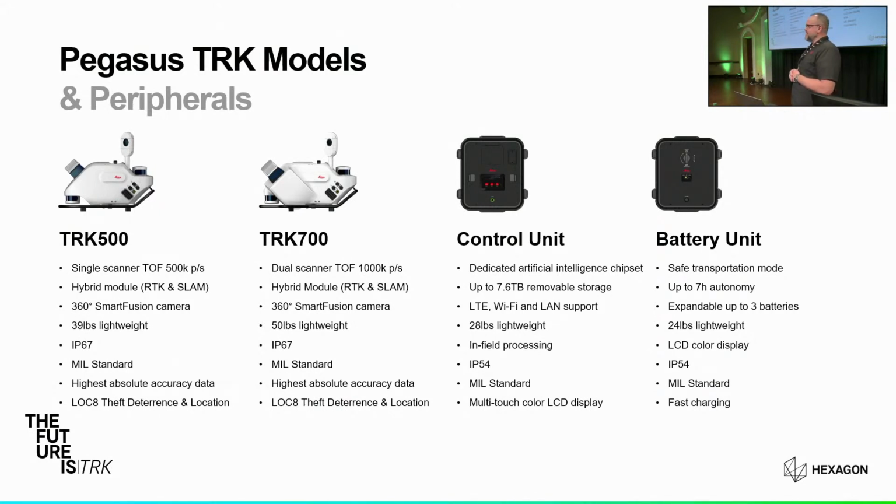It allows for in-field processing and a whole range of other intelligent features that you'll see here in just a moment. It also has a 5.5-inch LCD touchscreen on it, so you can either control it remotely from a tablet or you can interact with the controller unit directly in the vehicle.